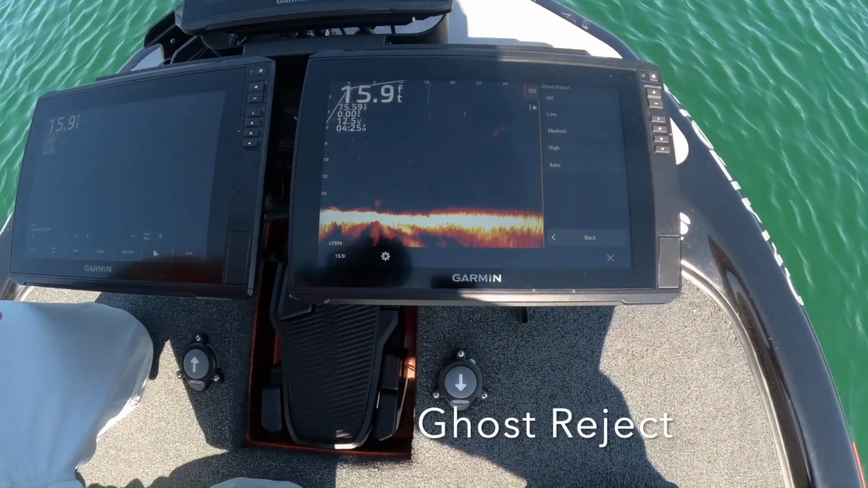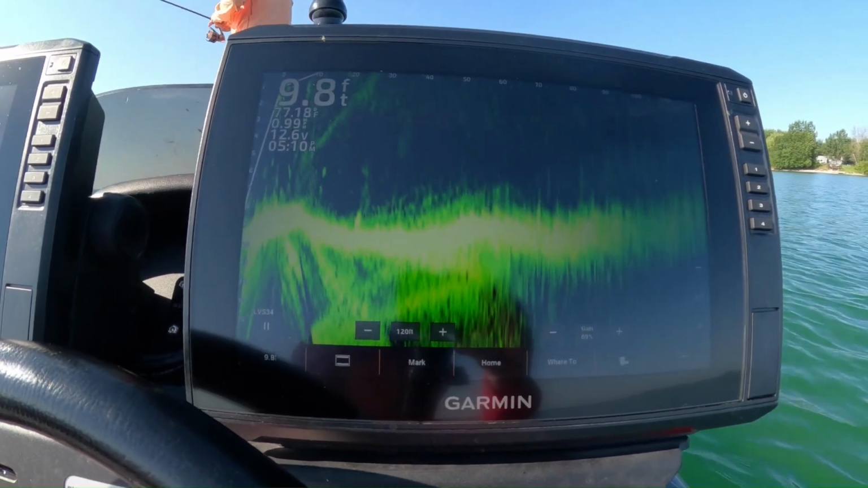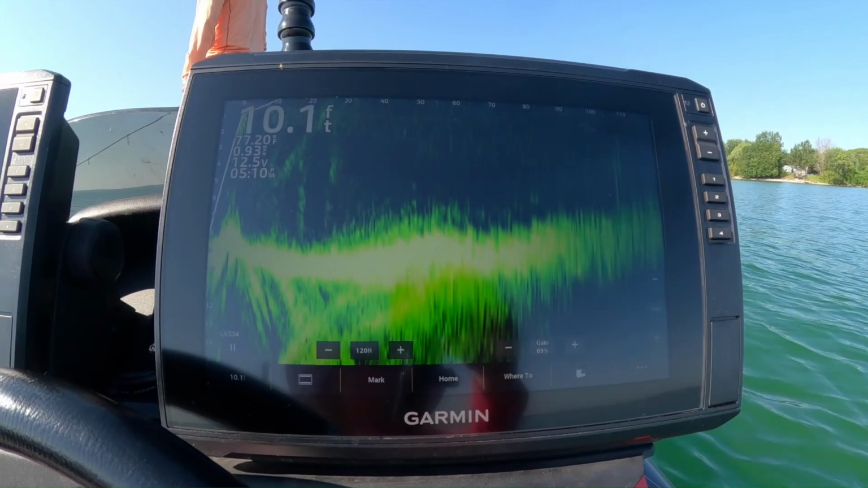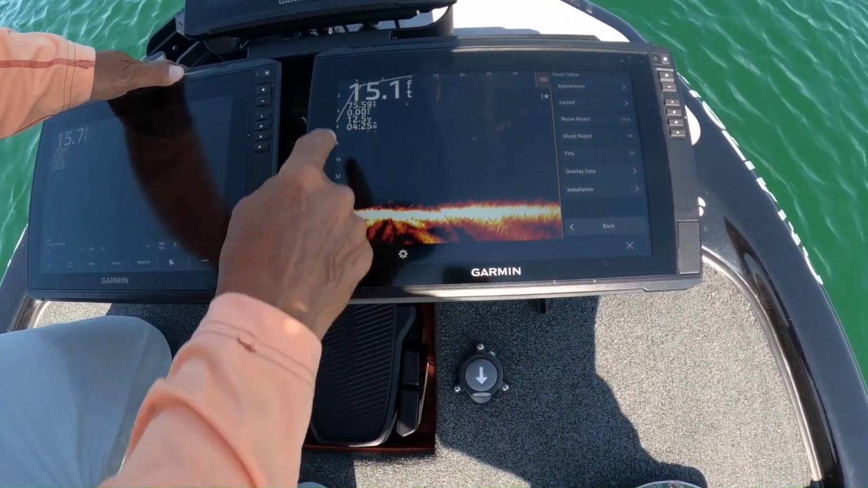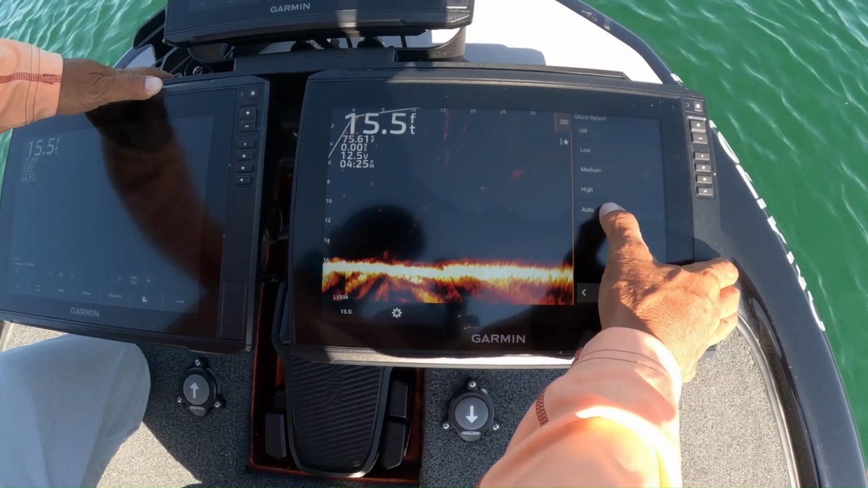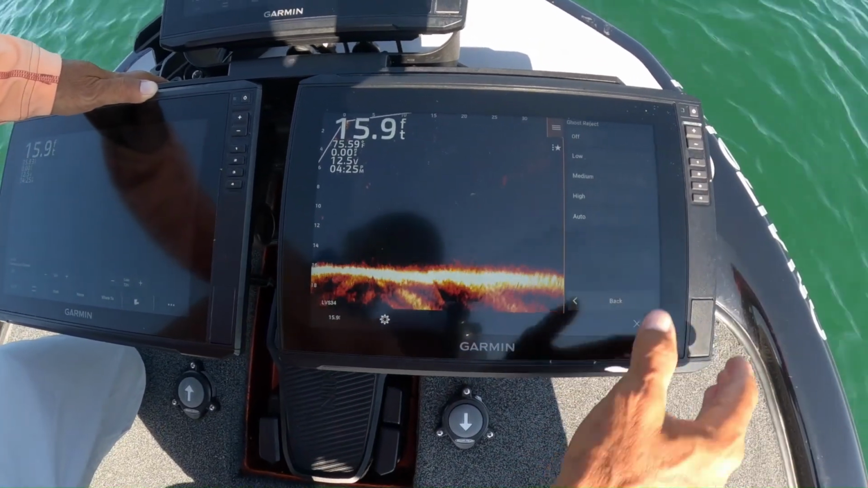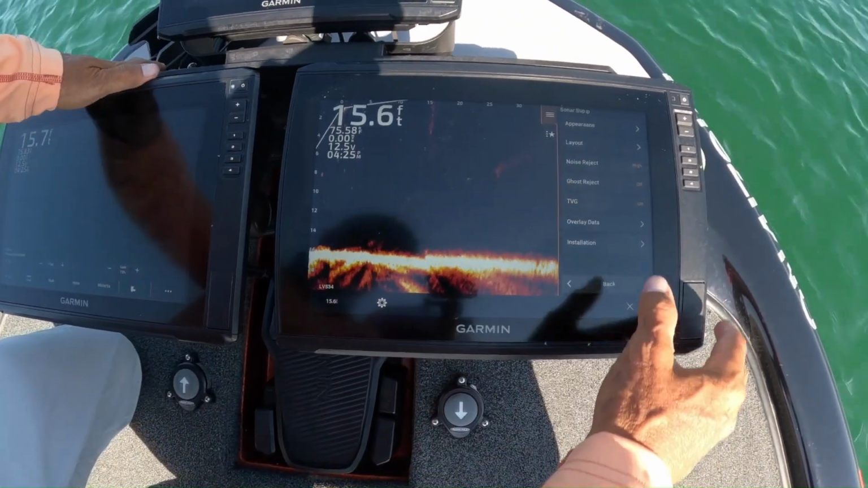Ghost reject, back when the LVS 32 was on, there was this ghost tree. So if you shut it off, which I have it off, there'll be a little bit of tree. But what happens if you turn it on, you lose all the detail kind of in this area. I don't like it. So I keep it off, or you might put it on auto if you want, but I just really don't like anything on auto. So I just go off or low is what I do with my ghost reject.